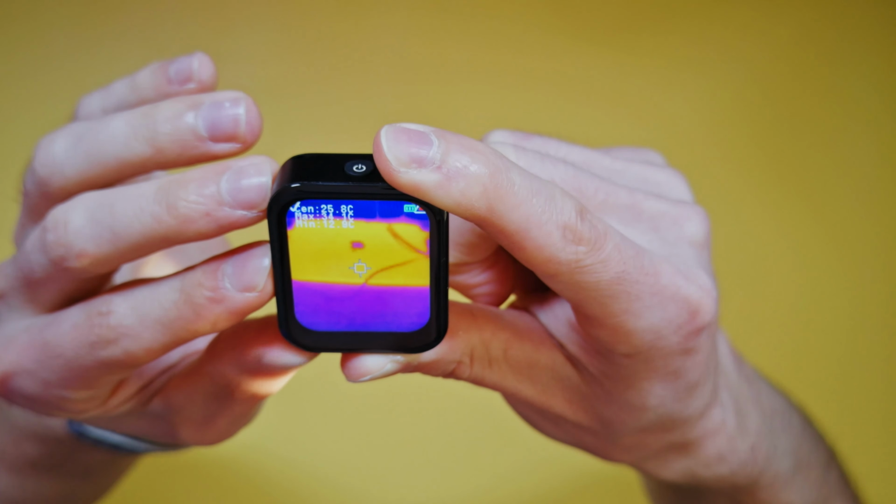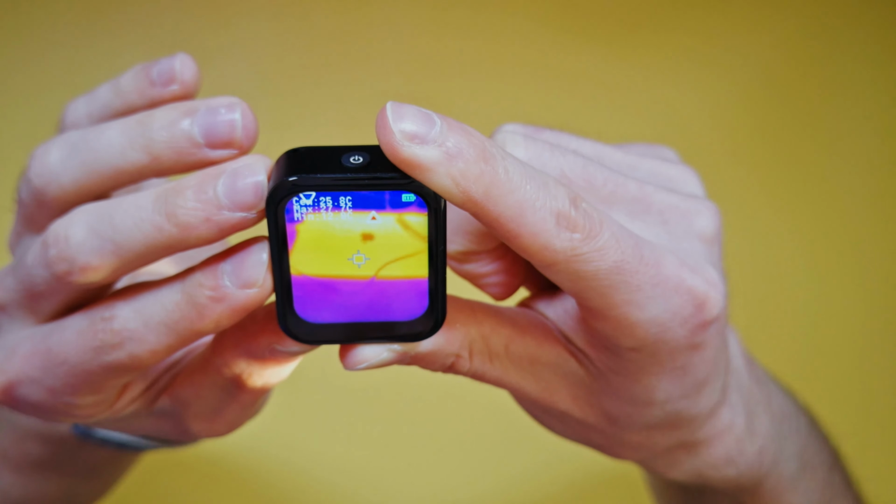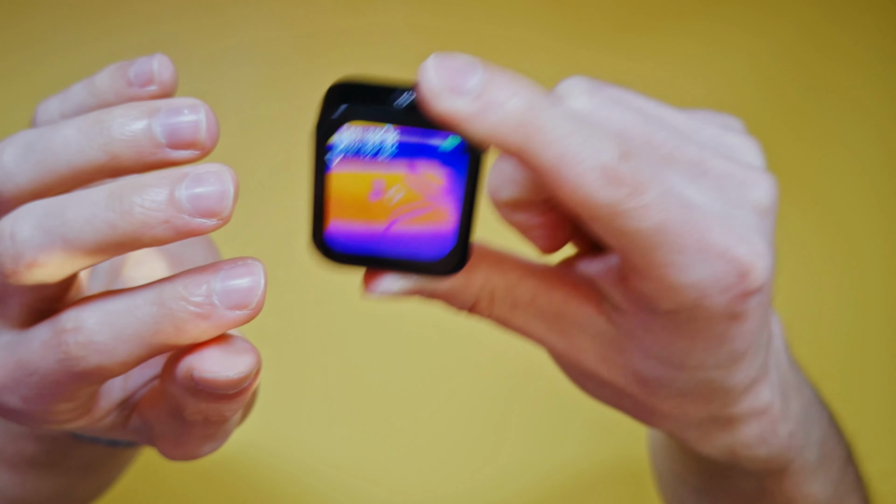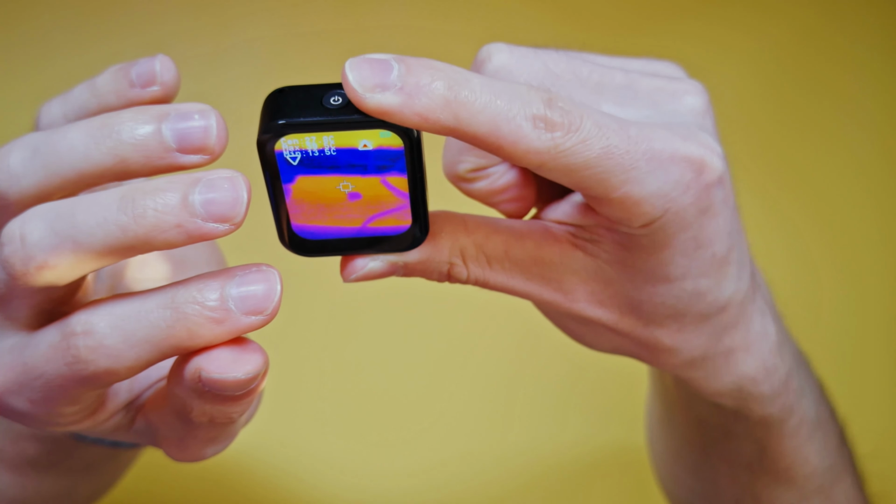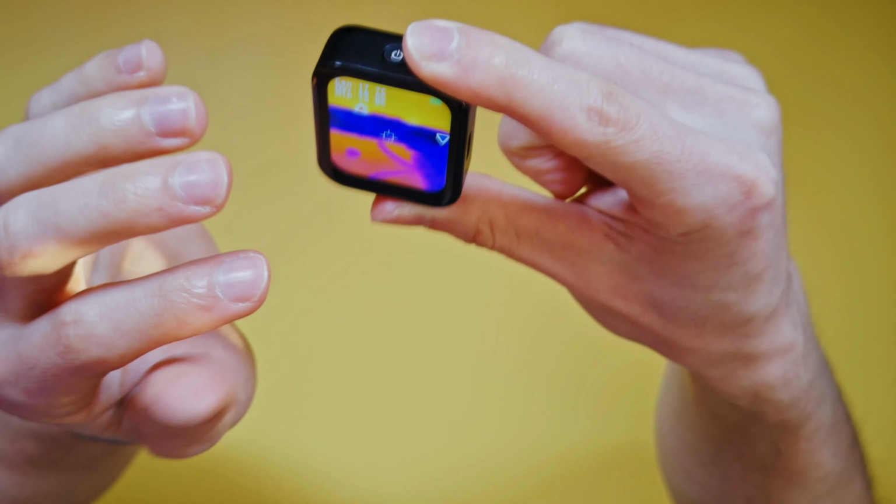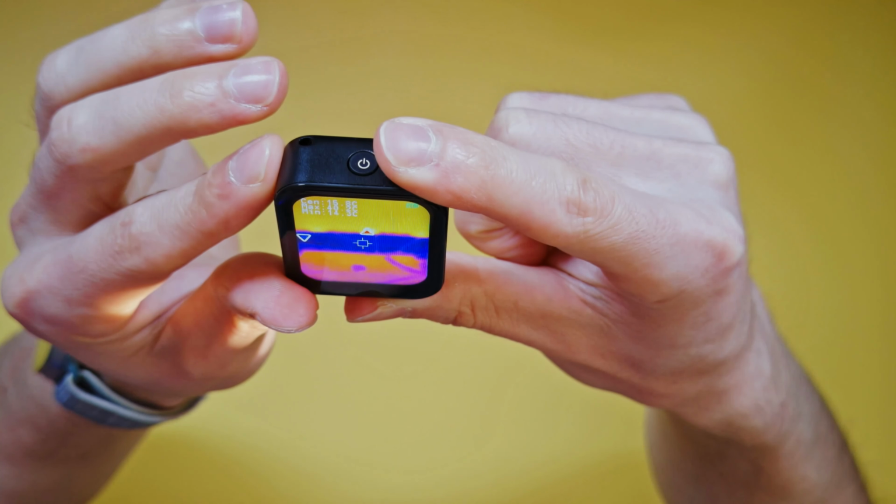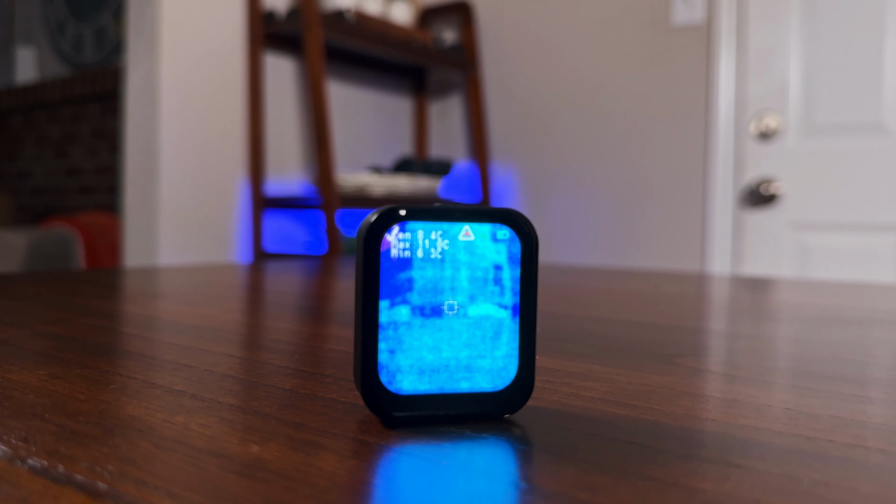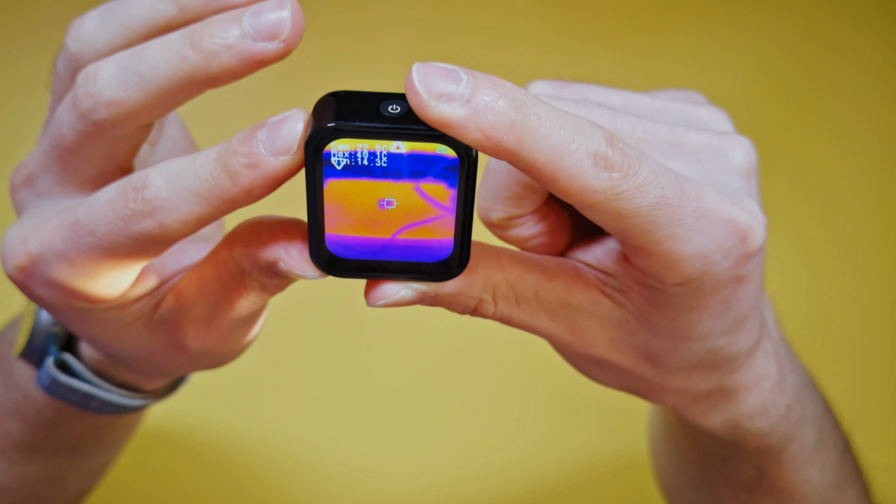So one thing to keep in mind, the refresh rate is low. It's low enough that you'll want to move slowly when scanning. If you wave it around too fast, the image is just too laggy. You can see as I move it, it's not completely smooth because of that refresh rate. And if we move it too fast, it's just too laggy. So just take your time and you'll get good results with this. And we can also see my computer screen right there. And we'll go over different examples, not just in front of my desk, so you can see how this works and see what you could use it for.